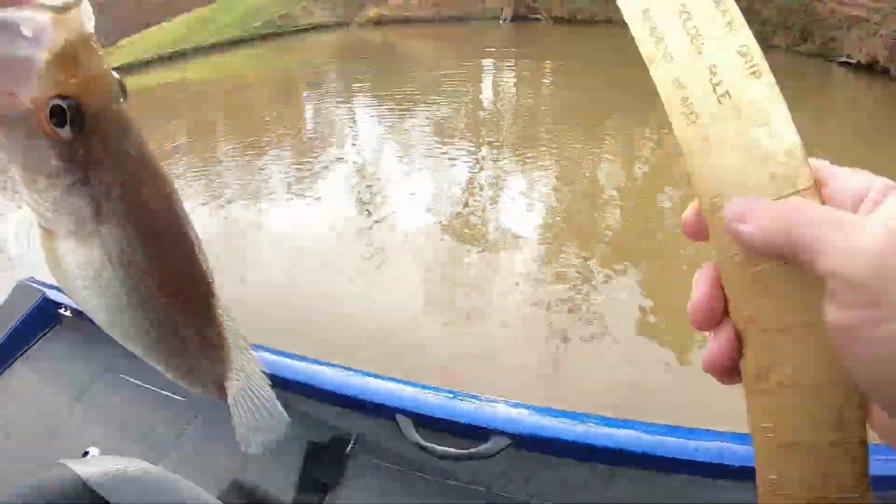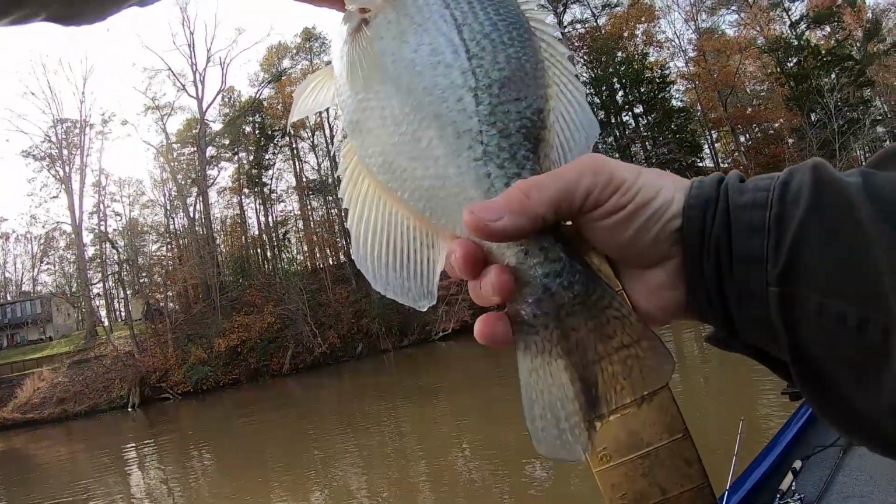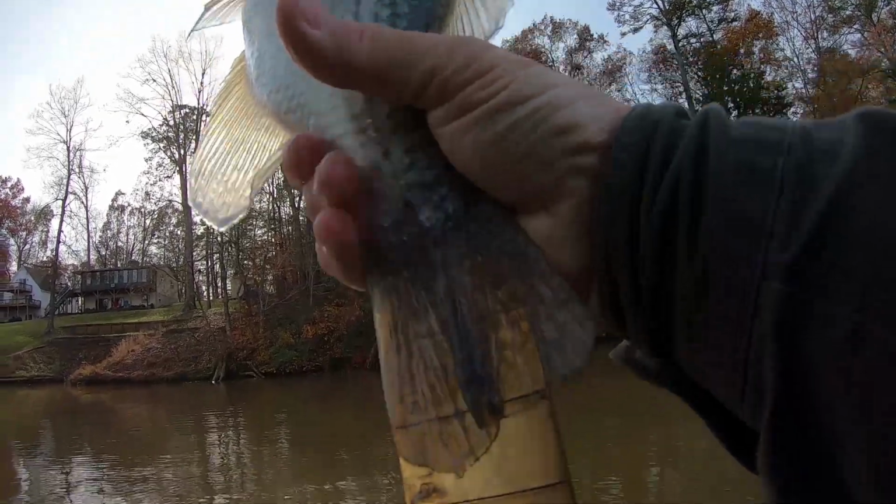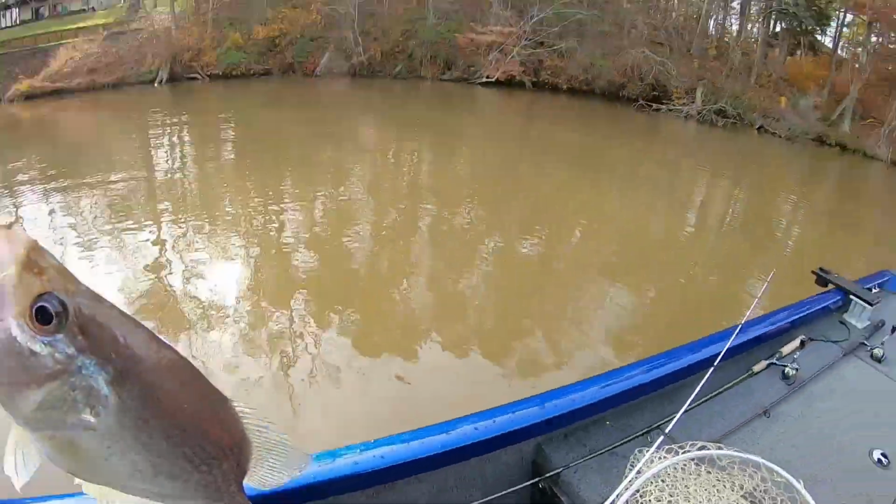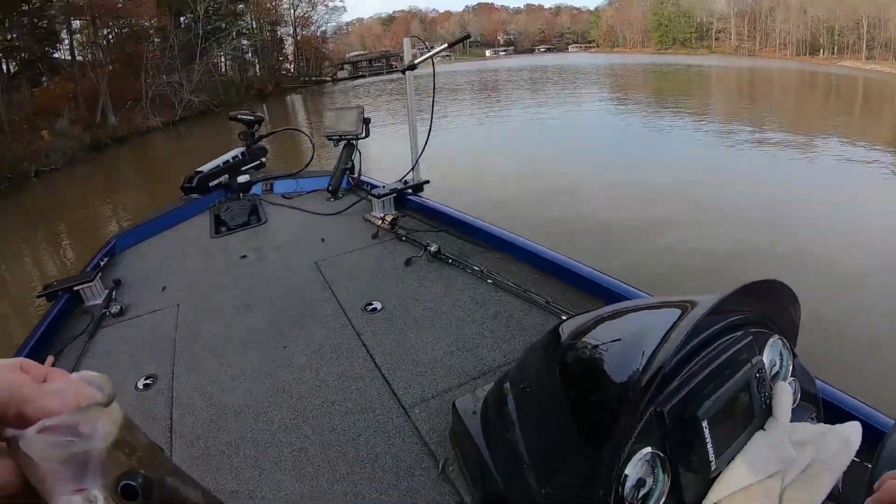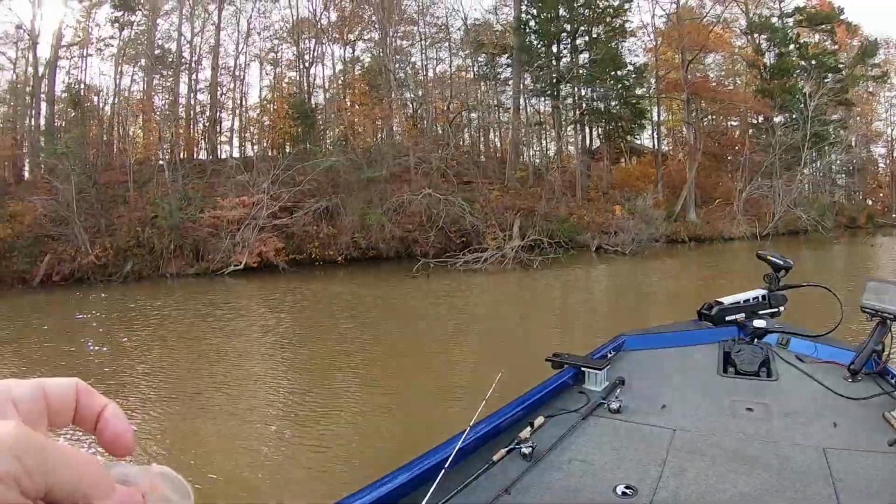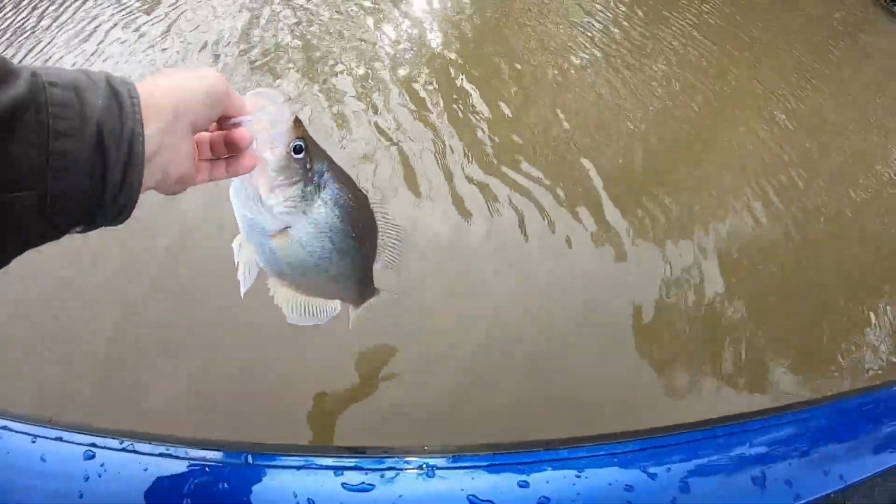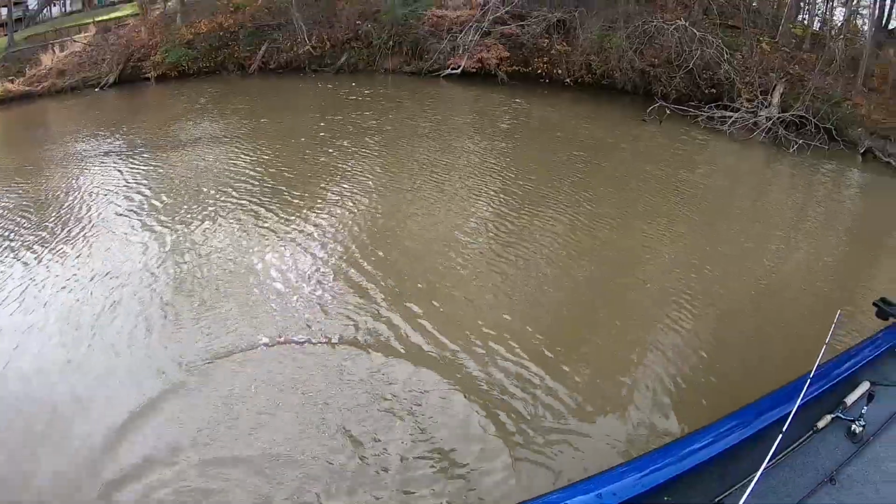I have to take a picture of this and send it to my little buddy because he is not with me today. Oh my gosh, look here guys. He's 15 3/4. What a pig. 15 3/4. All right folks. Doesn't that make you happy? Go and lay some eggs next spring.